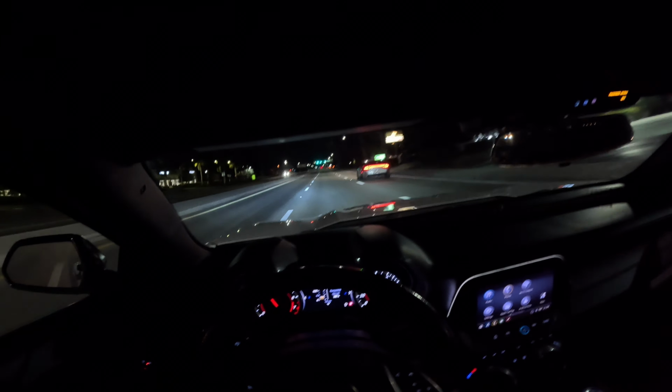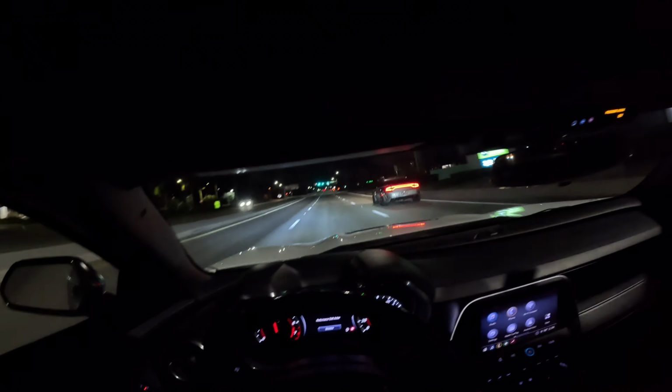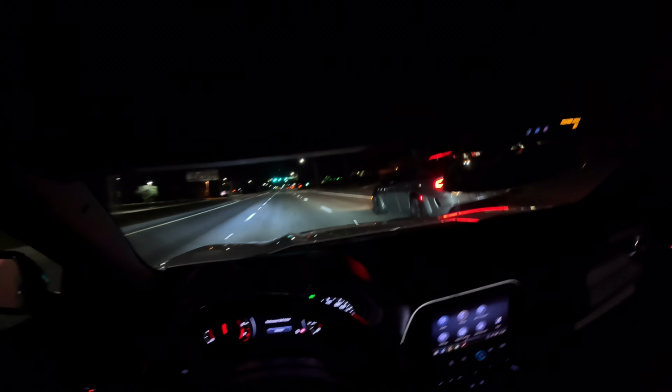Man, this thing is nice. You fast with it. That shit is so loud with the freaking windows down. Oh my gosh.